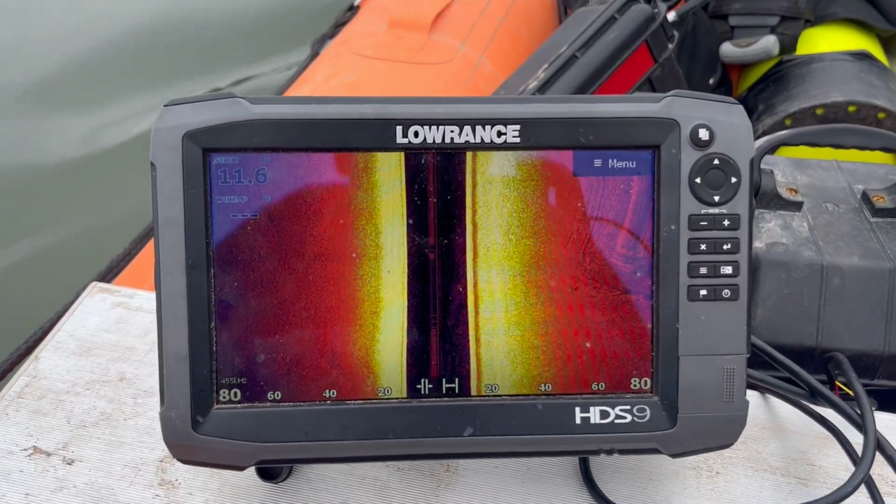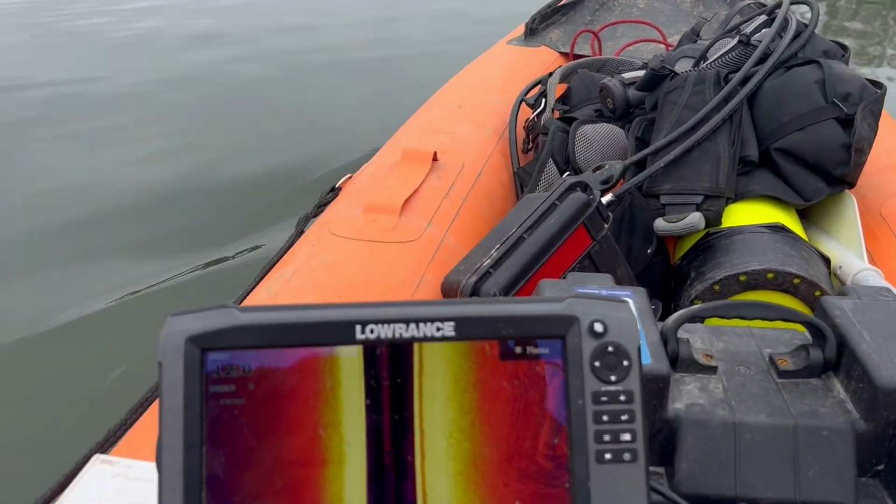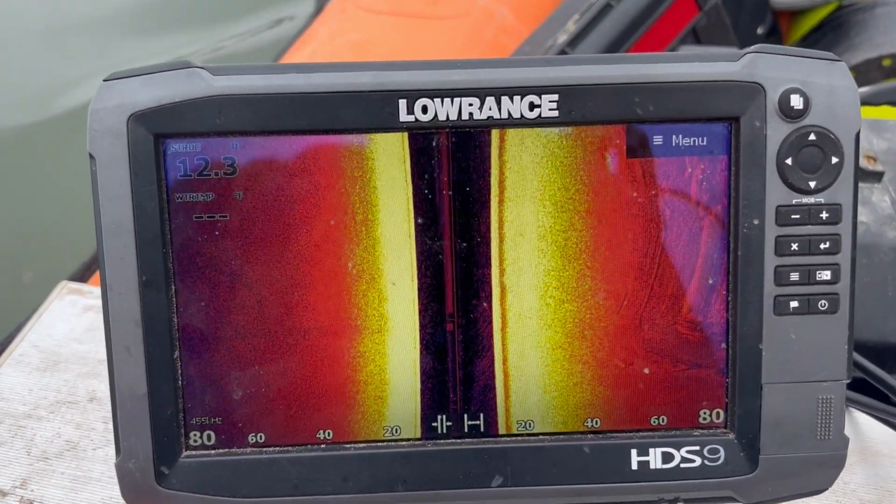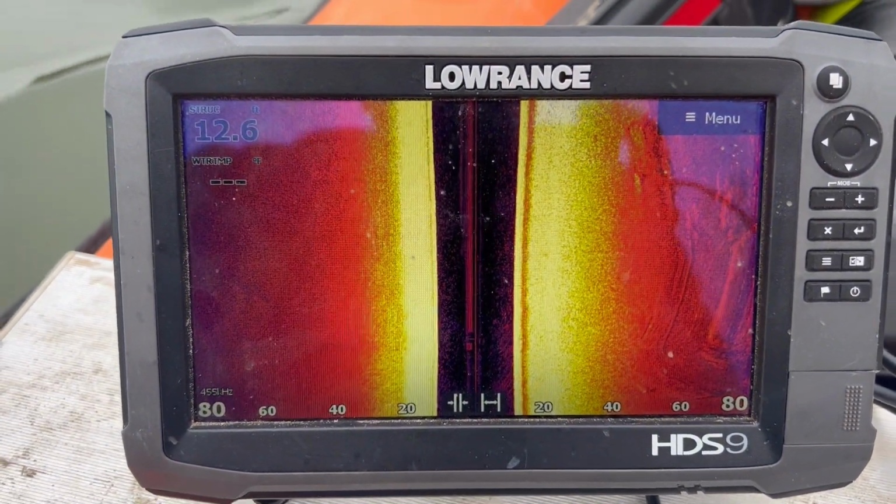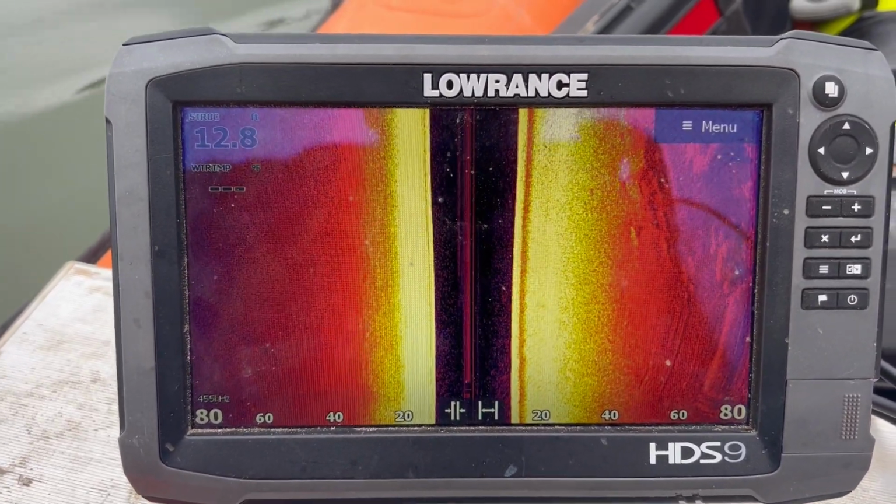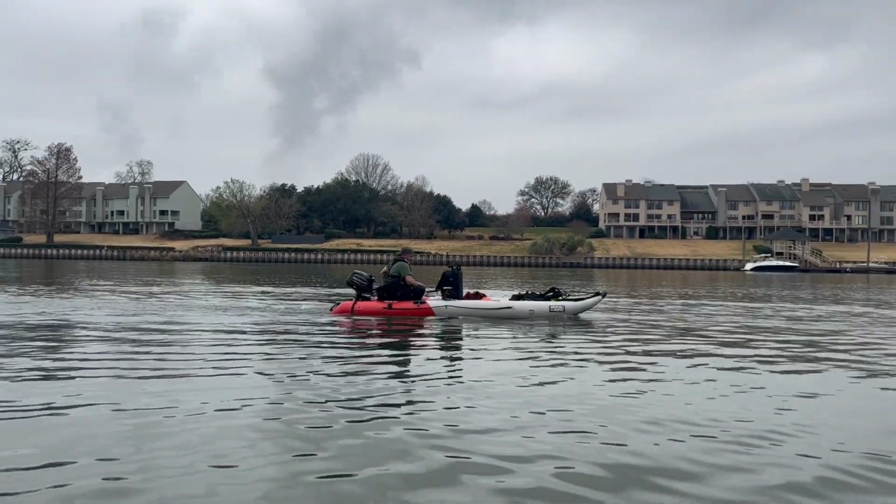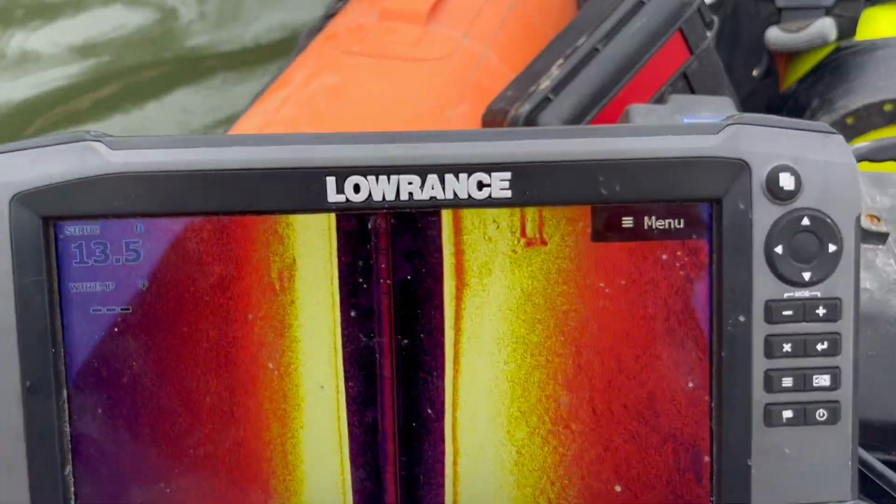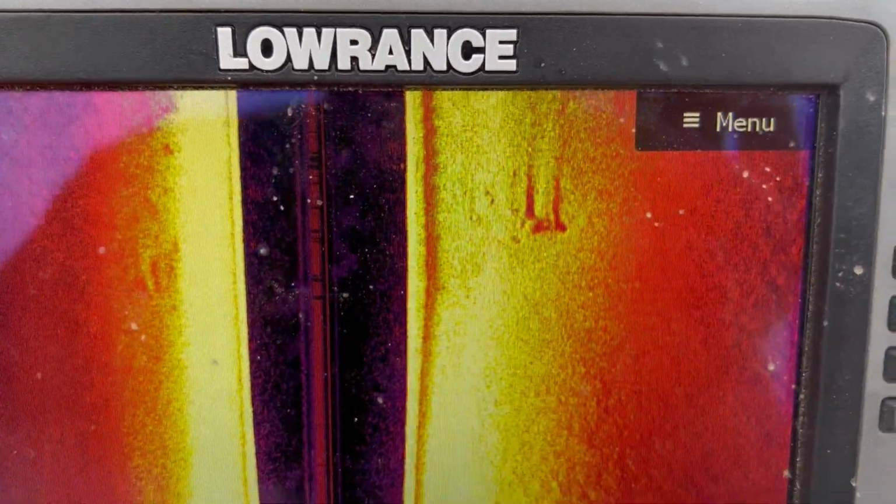I saw something that was like square shaped. Somewhere right over here. I'm gonna try to go over it again and see. It's probably a sunken boat, but just in case, let's check it out again. You see it? Yeah, there it is. Something square right there. It's got the right kind of shape, but it's probably a boat.